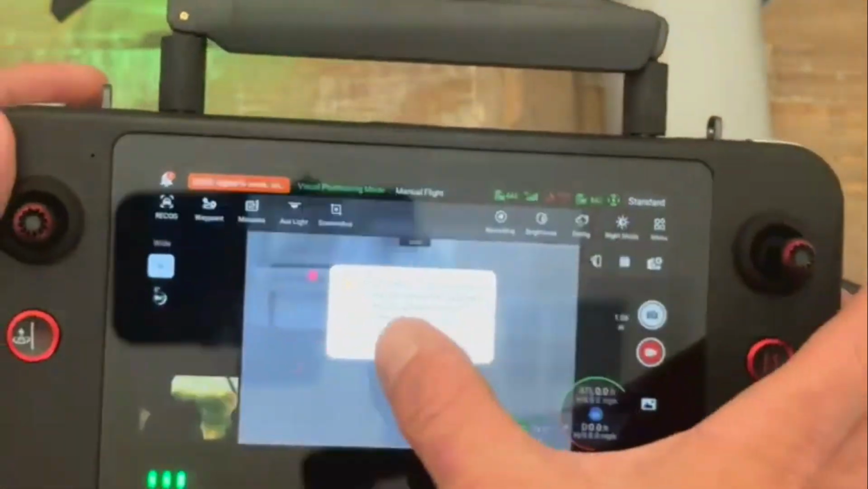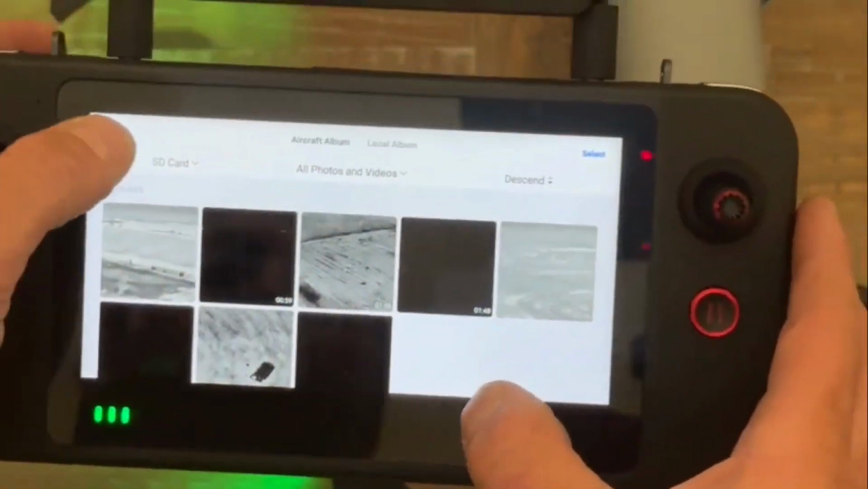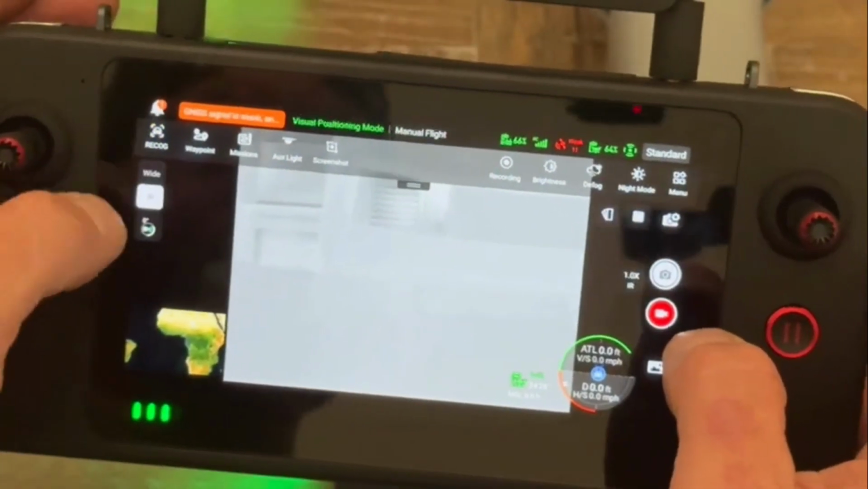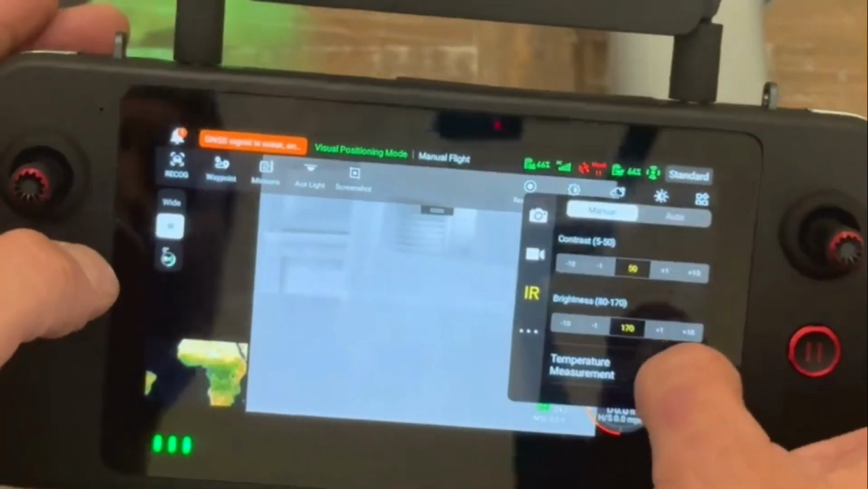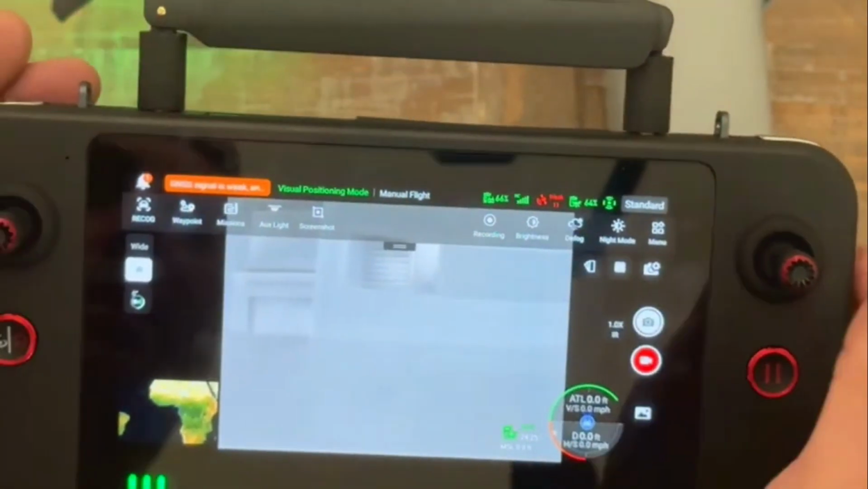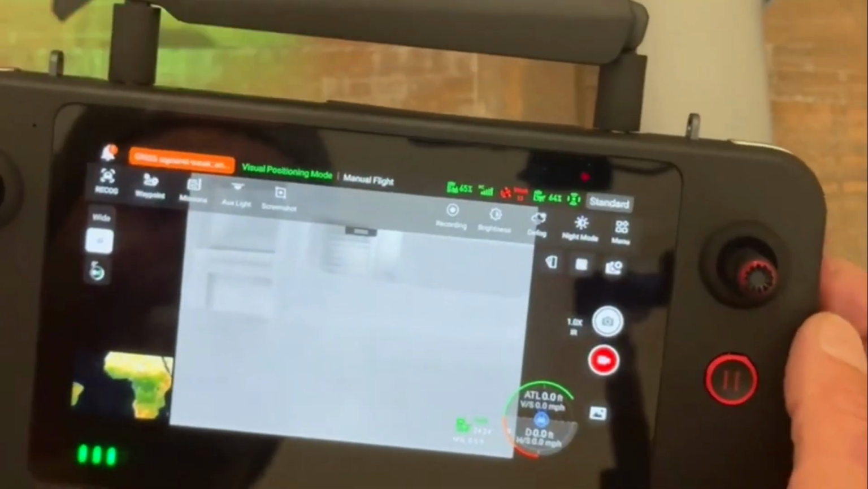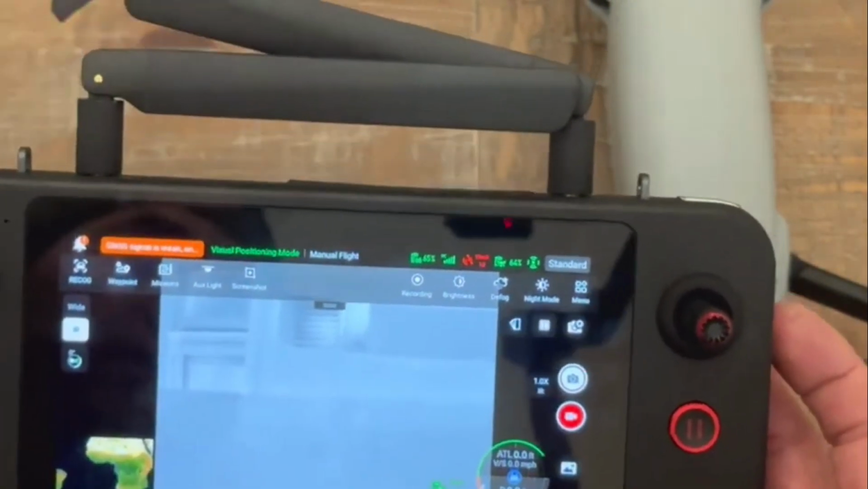All your menu items are within here. You can reference your videos on the remote. You can set waypoints. You can plan missions. You can do all sorts of camera functions, IR adjustments, brightness, and nighttime mode, where you've got a darker screen. It's got all sorts of different adjustments, and it's all user preference on most of these things. But yeah, it's a simple, easy to fly, relatively inexpensive thermal drone.